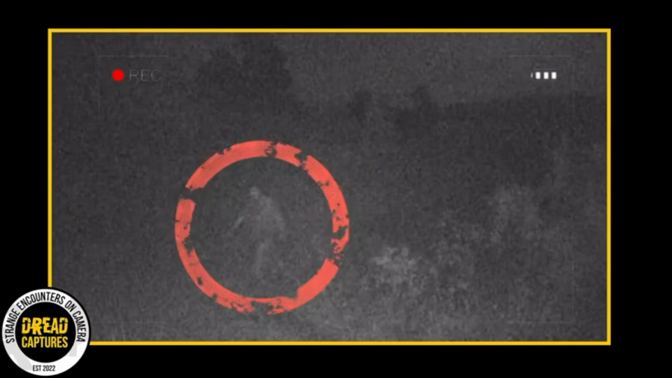I mean, there's a distinct shape, elongated arms, it has the characteristic dome head, and look how broad its shoulders are. I really need to follow up on this. I hope they're able to unearth some further details. But to me, this is really incredible. This is such a clear photo.